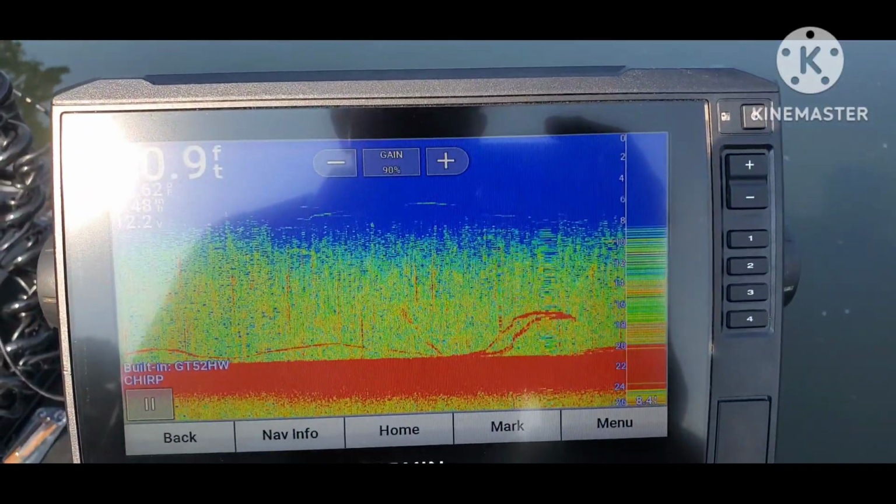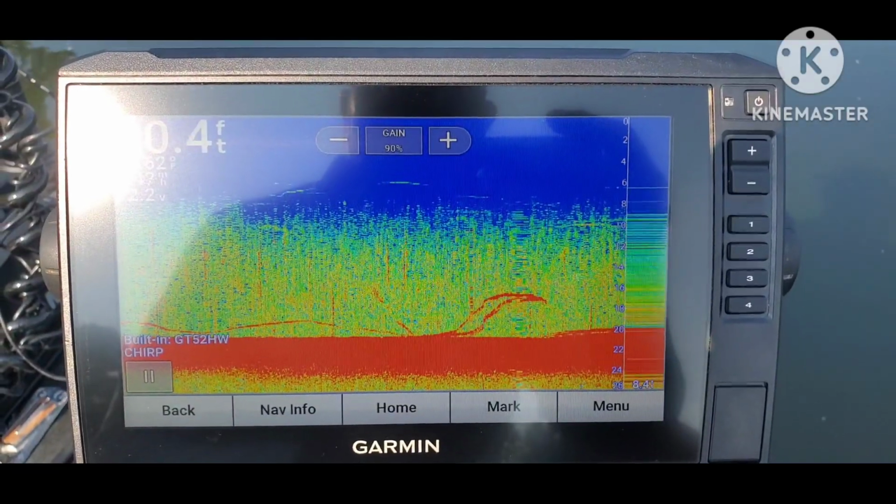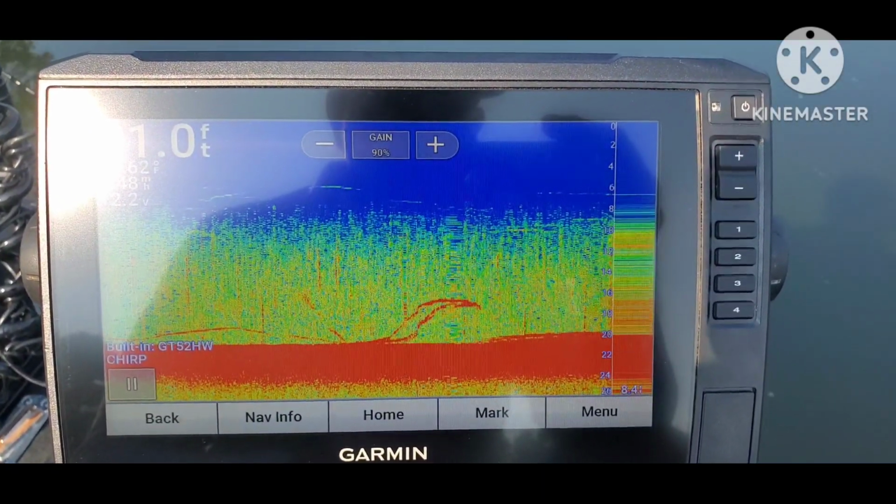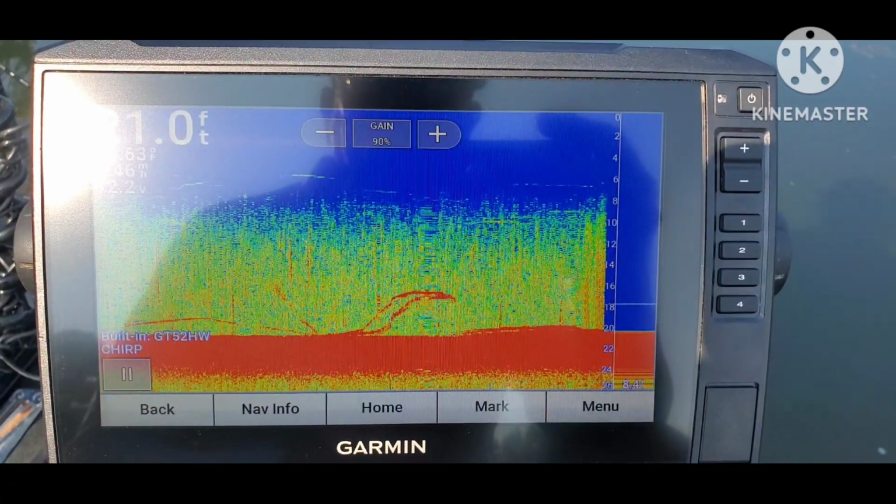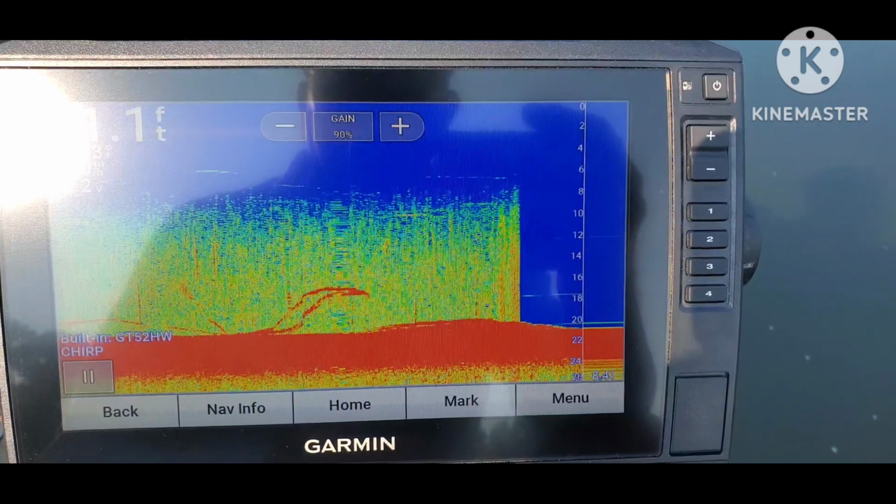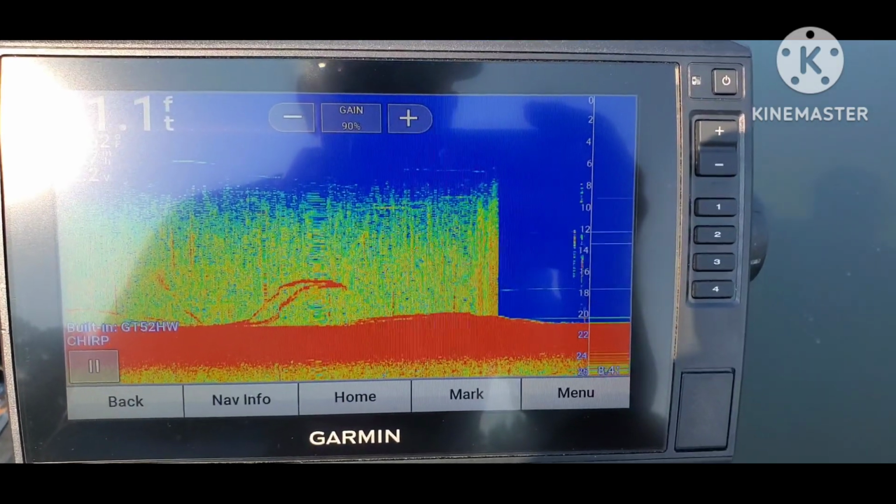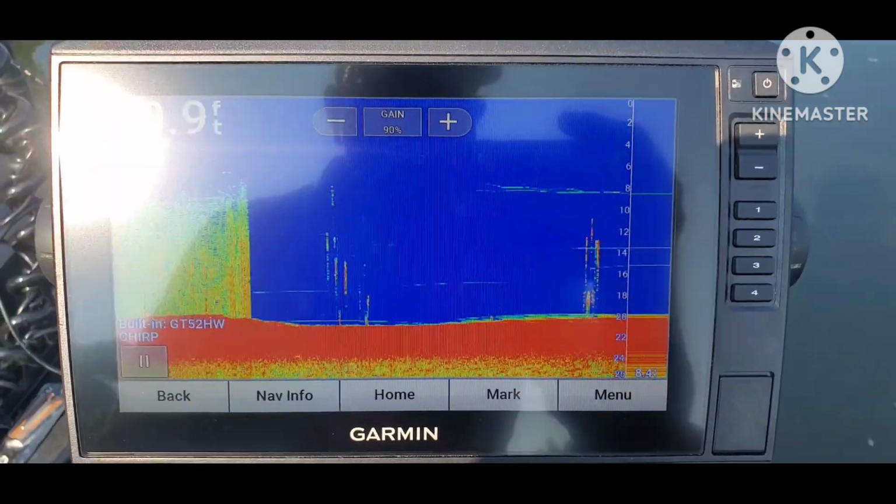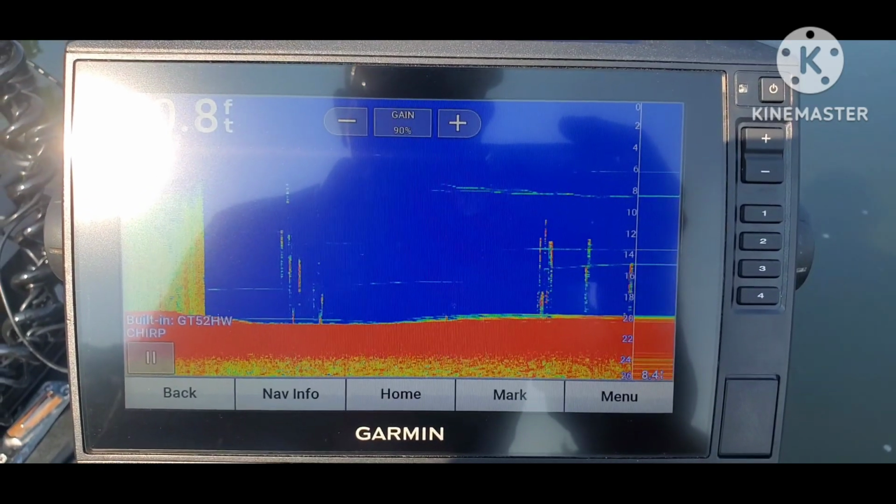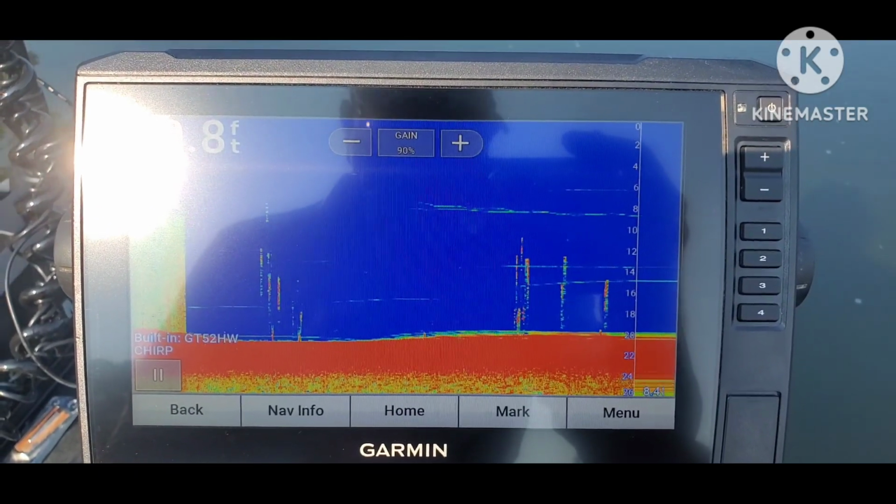And for the sake of helping reduce interference, because if I'm vertical jigging, I won't be moving at a half a mile per hour. I will be sitting basically still. So I'm slowing the motor down. Let's see what it actually does speed wise. So I'm presently sitting at 0 miles per hour and 90% gain.